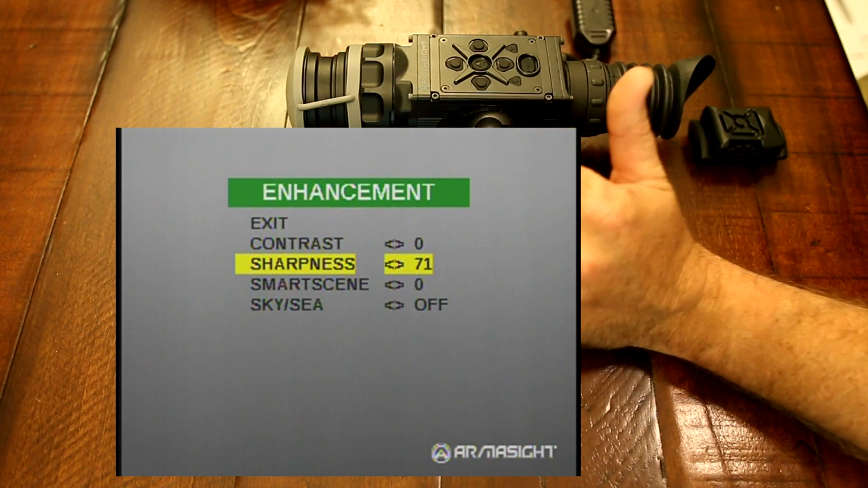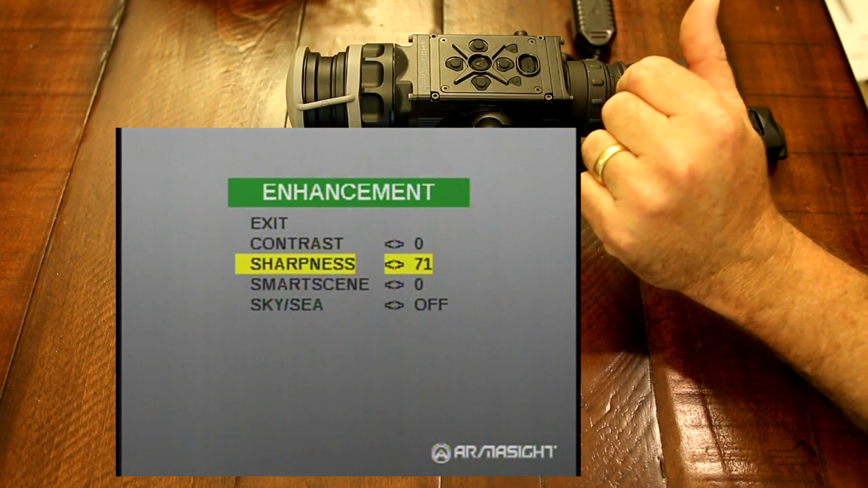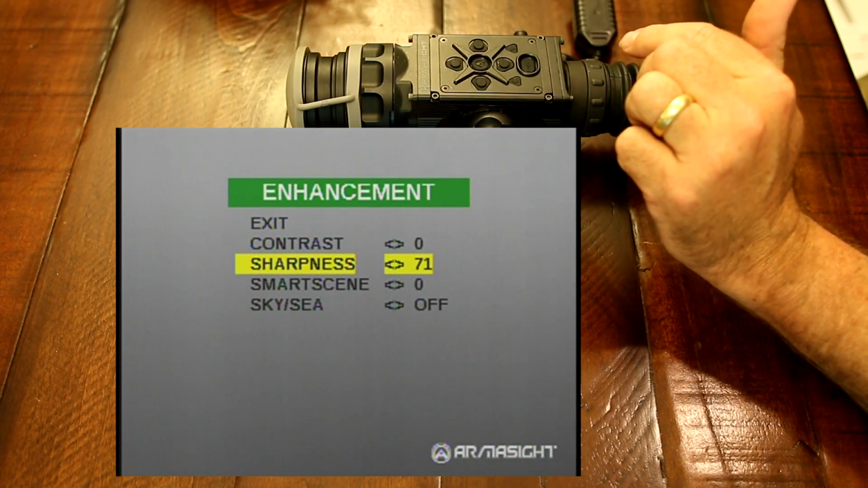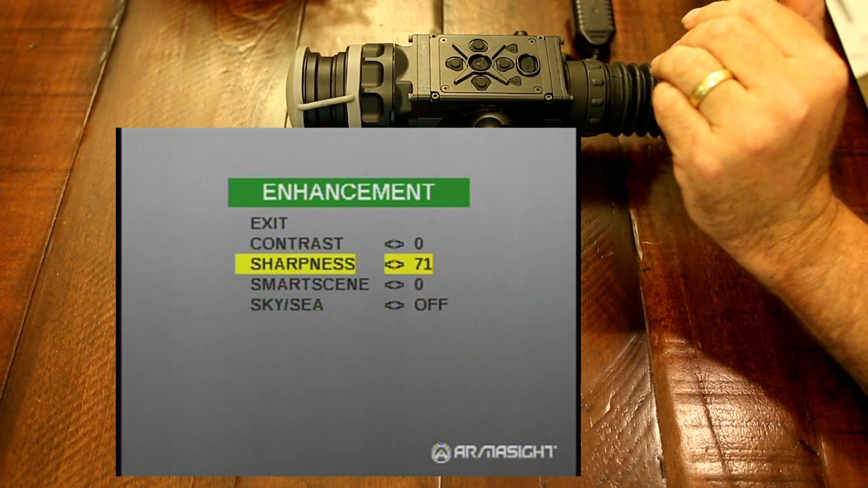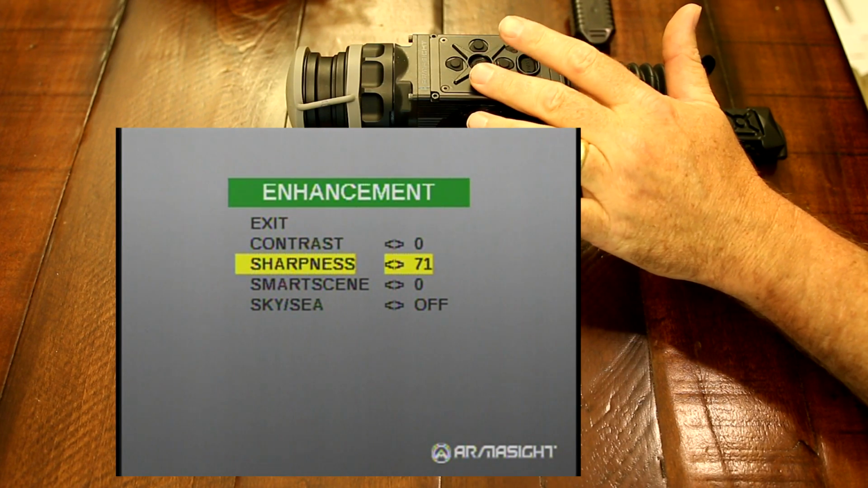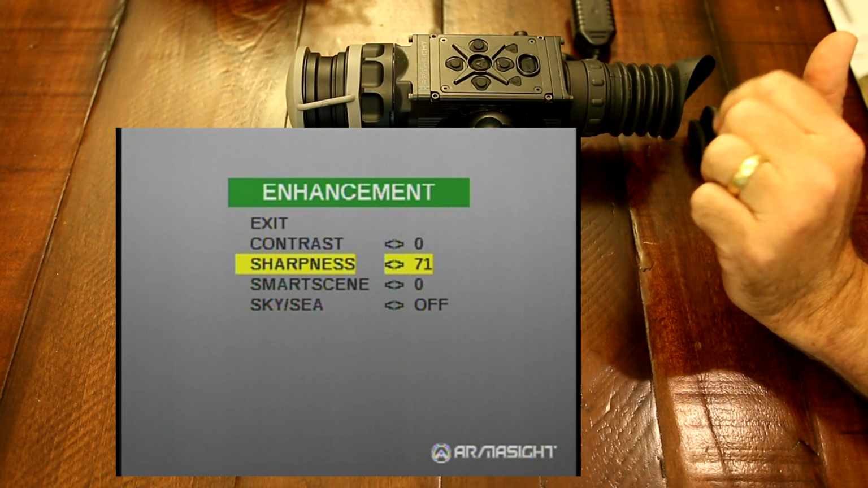Of course, the next on the menu is your sharpness, and this is for anybody that's used Photoshop or anything like that. It's basically the same thing. What this does is enhance the lines and really make the sharpness come out on your image. This goes from -20, which is very soft, to 100, which is very sharp.